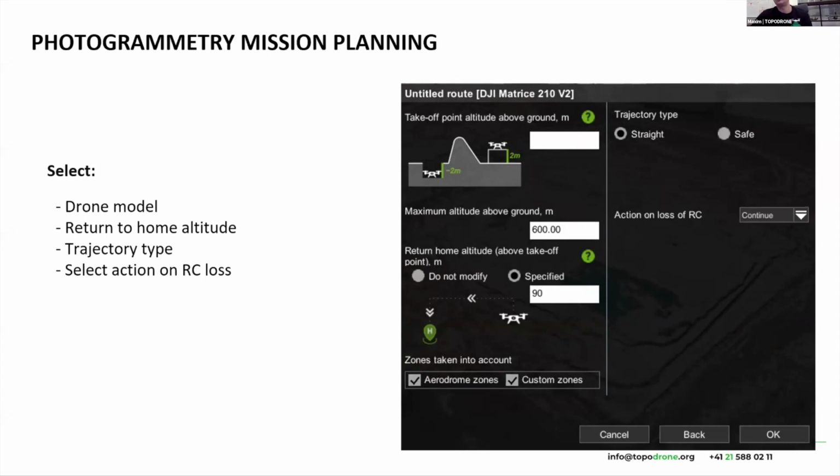It means there are different types of trajectories. With straight, the drone flies directly between 2 points, and with safe, the drone rises to the altitude of the second point and then reaches the second point. And of course, you can choose any drone model which is available in UgCS. I never saw so many drones supported by software.